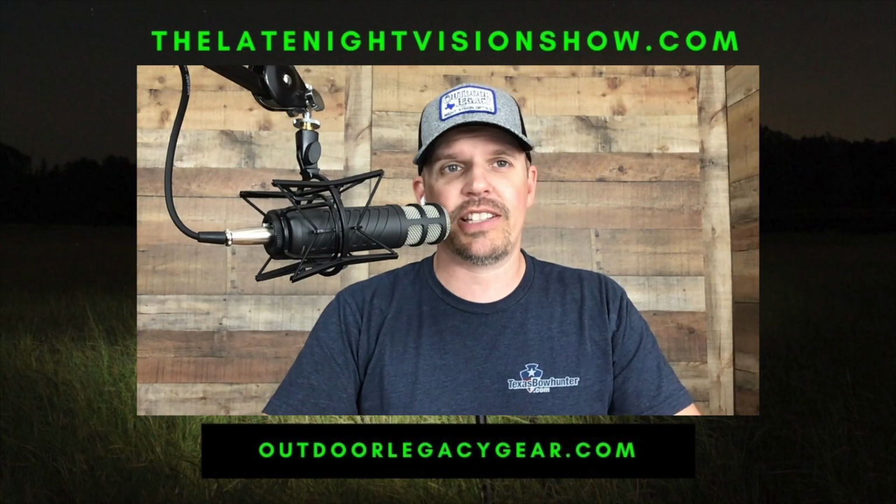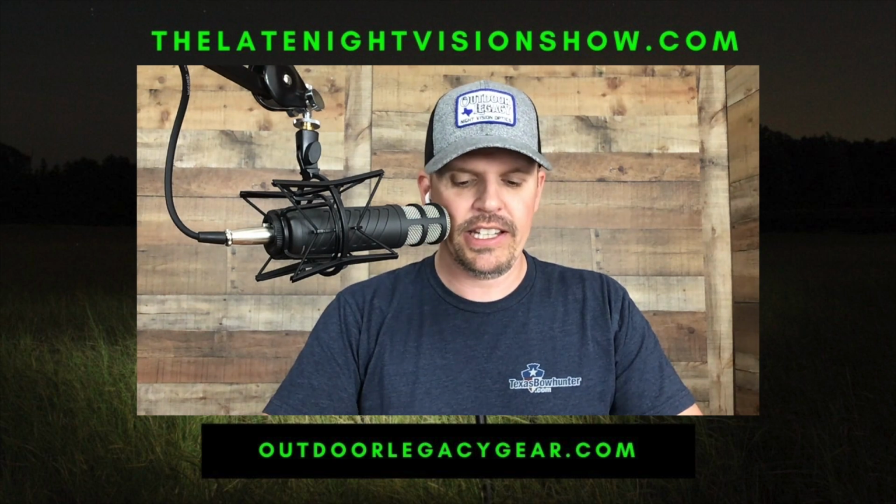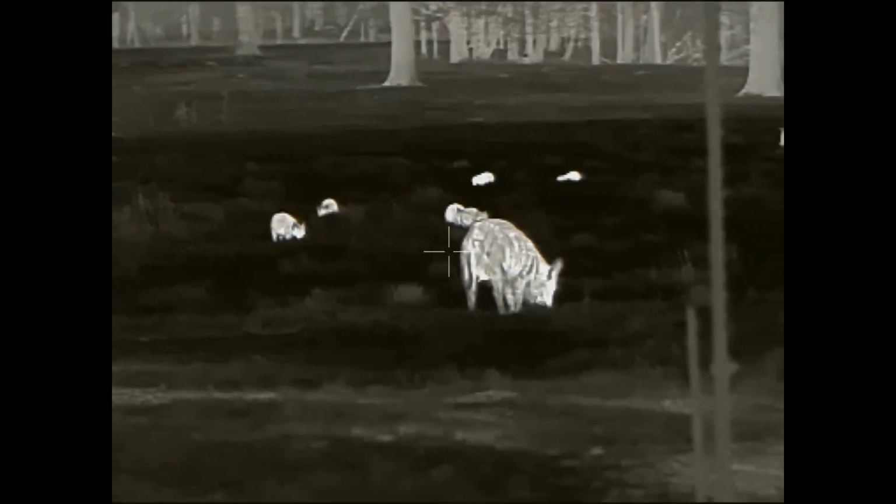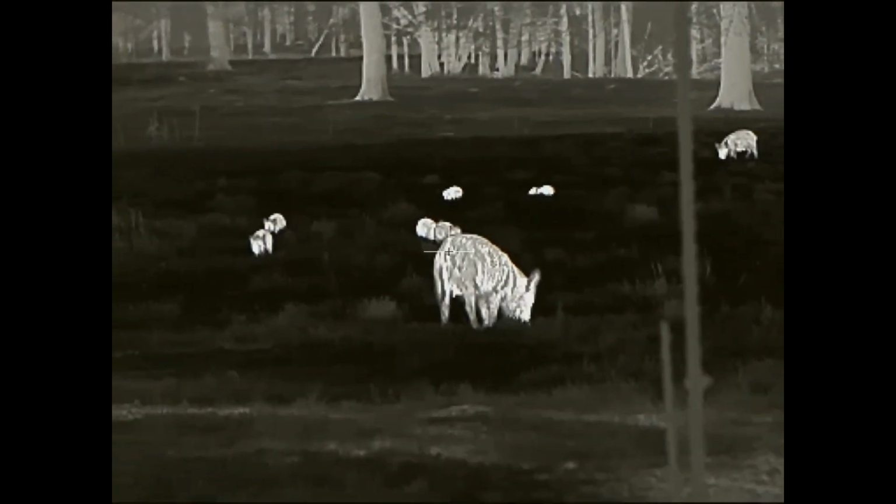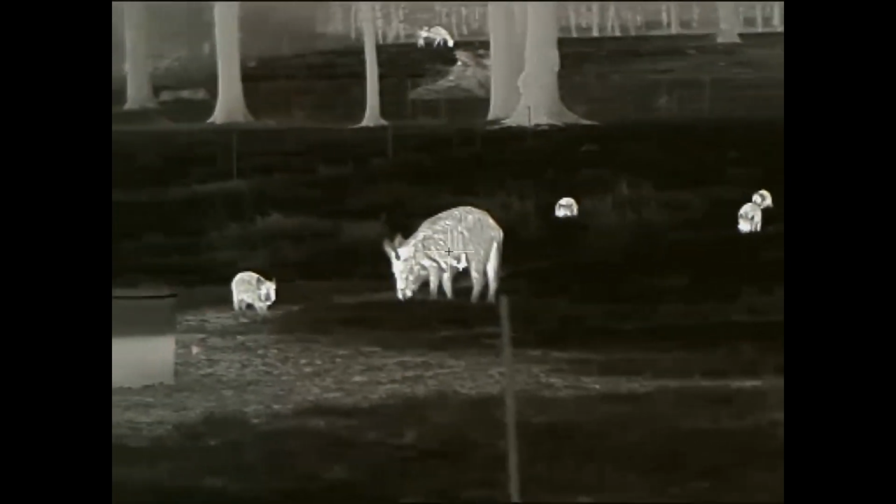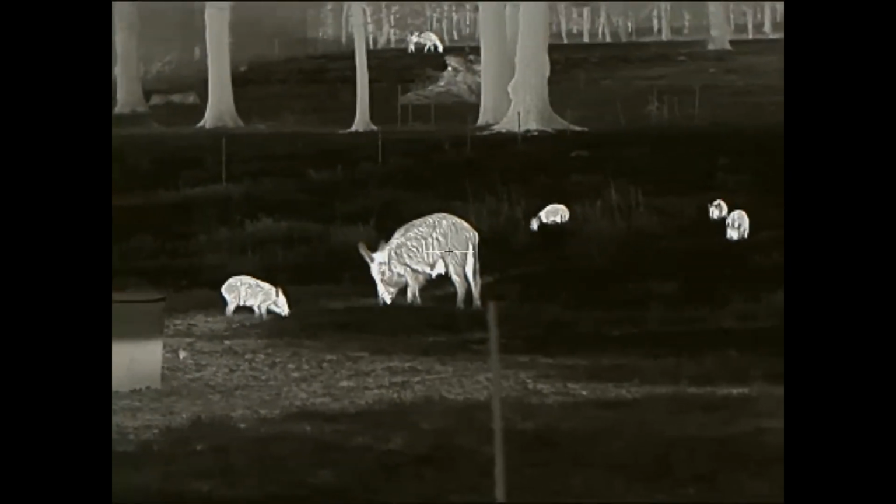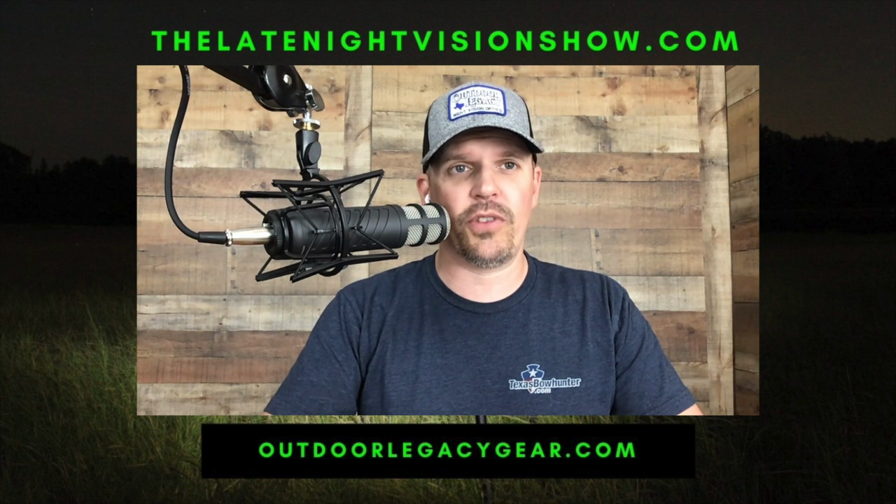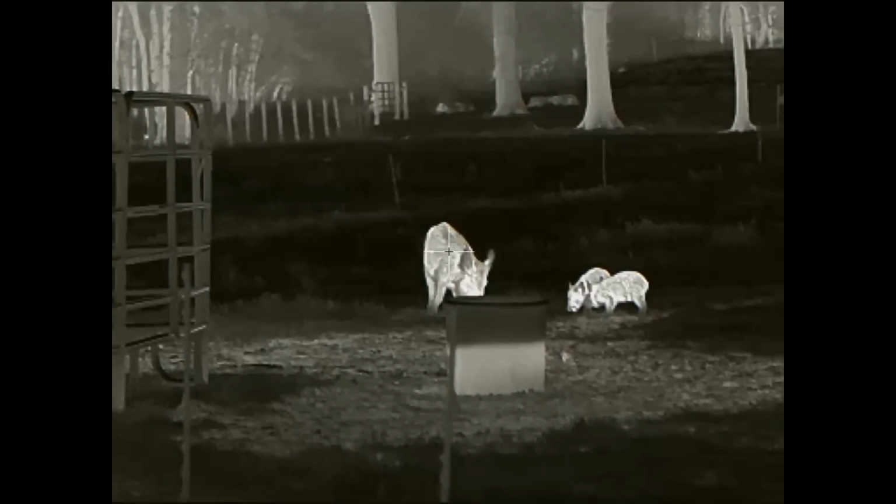As we mentioned, it does have the OLED display, 1024 by 768 resolution. It takes 2 CR123A batteries. You can also use rechargeable CR123As as an option there. Change the voltage. You can go in and do that in the scope.